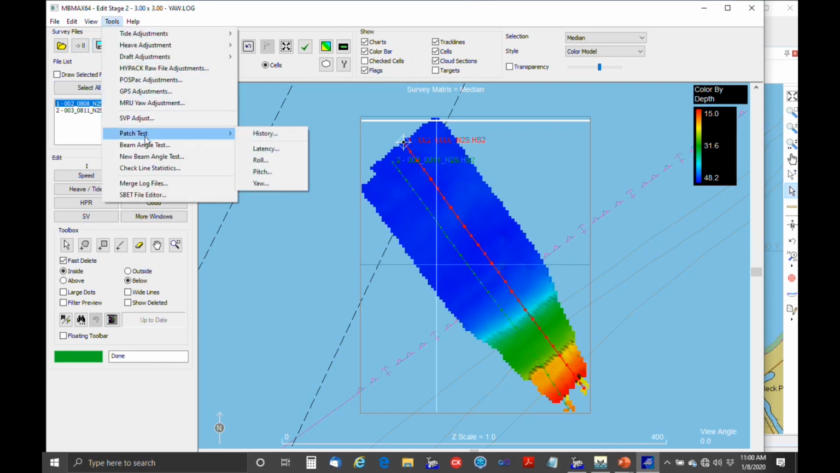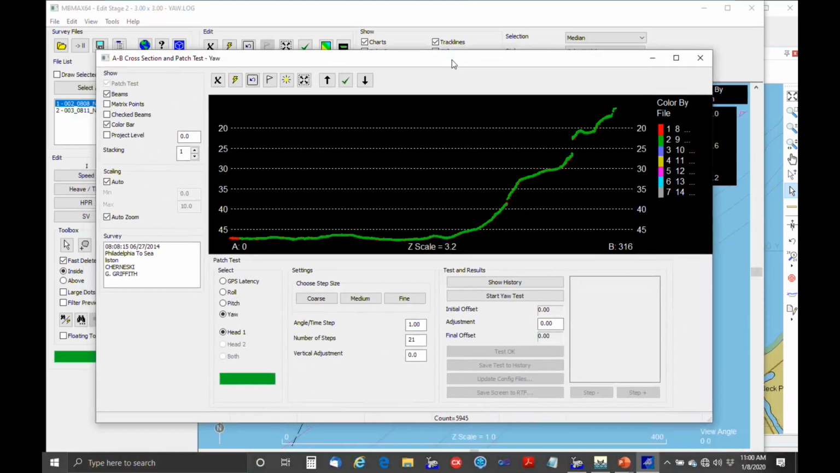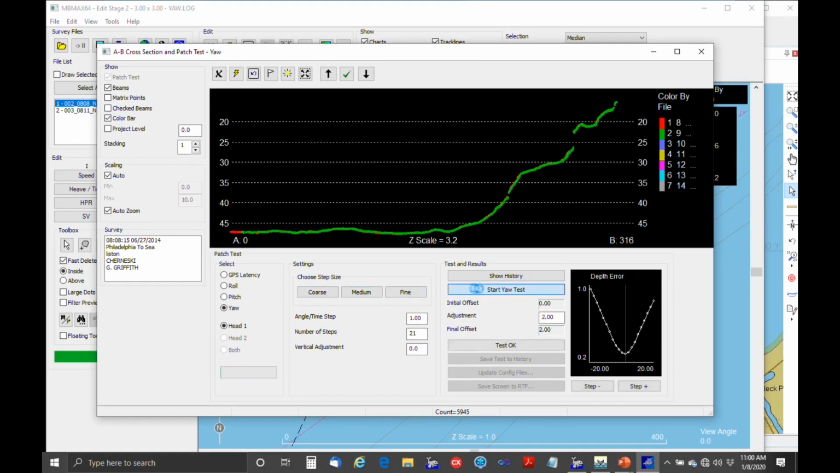Okay, so we're doing the yaw test. There are parallel lines that are separated by medium water depth. Okay, so you can see it cut the line right down the middle. Coarse steps, medium. Okay, and here it wanted to change it by 2 degrees for a final offset of 2.